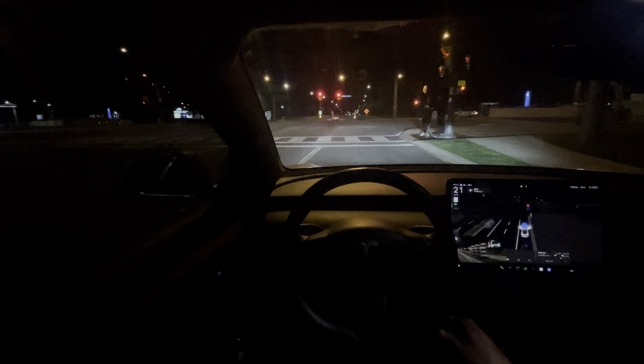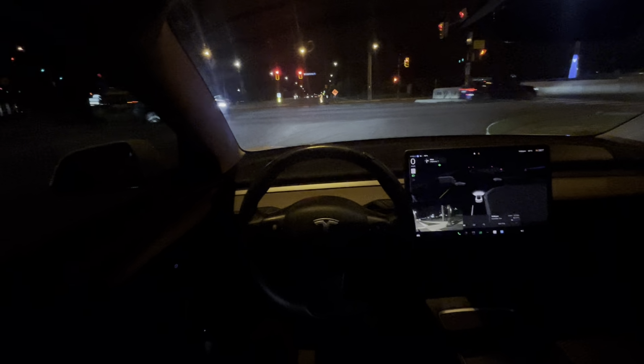We're gonna be turning here. So it stops, let these people walk. It's gonna creep over. There's nobody walking, so we could definitely do a little creep here. I'm going to press the accelerator just a bit so the car creeps a little bit more. I don't like being on the crosswalk, just in case. I think that's fine.